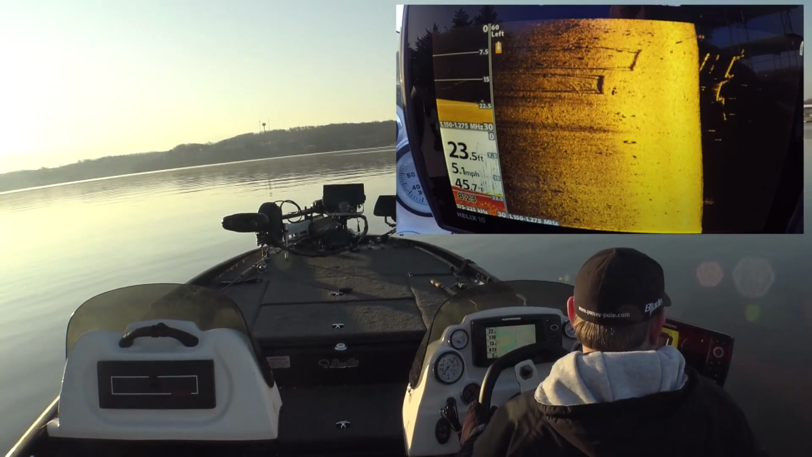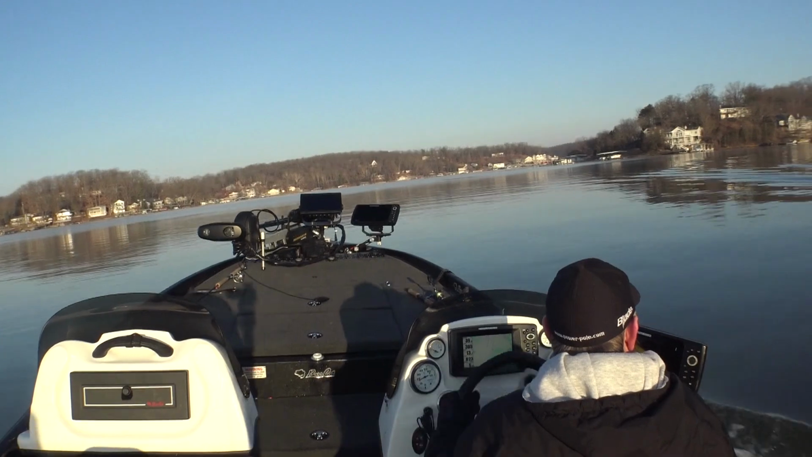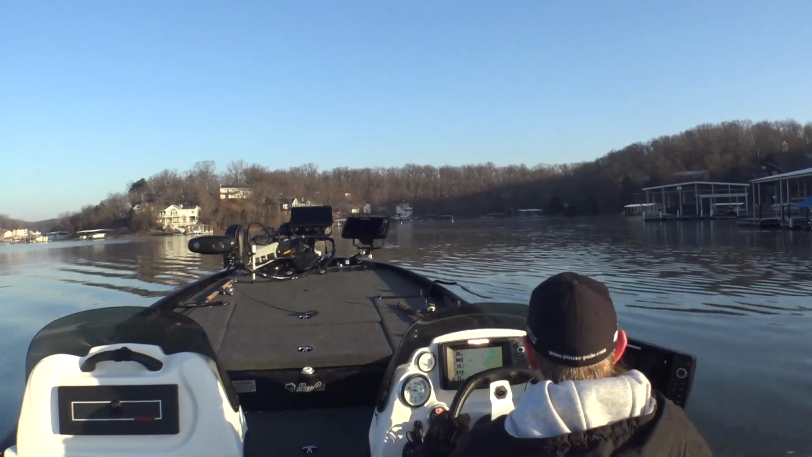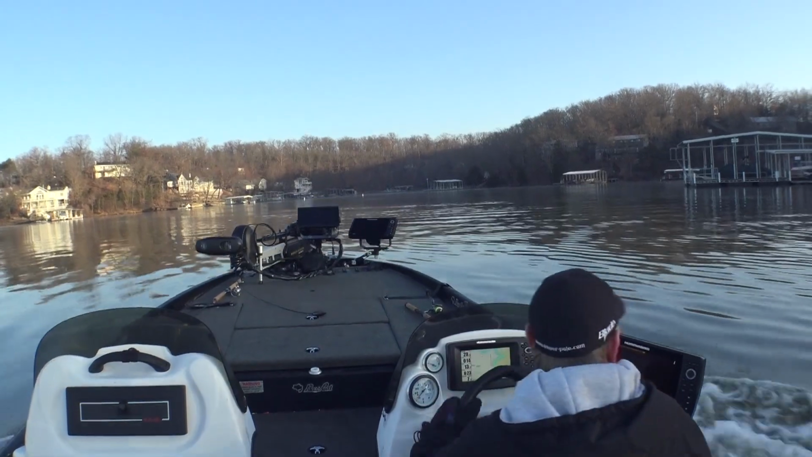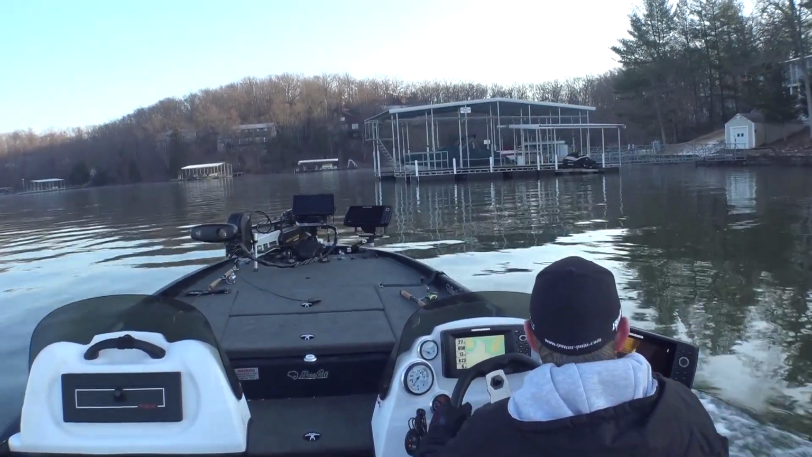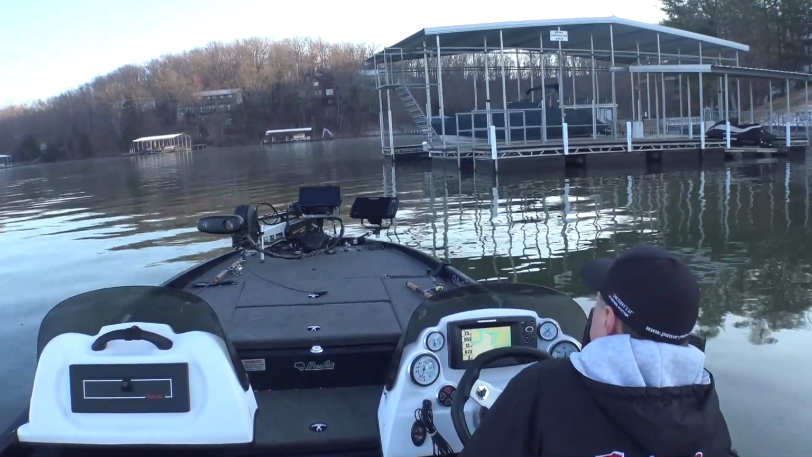Let's go back and just put the live scope on those two docks. Just look at this one and the next one.